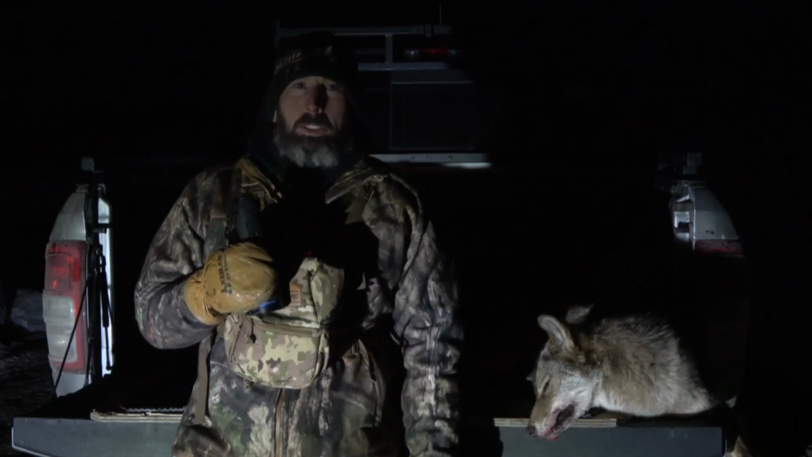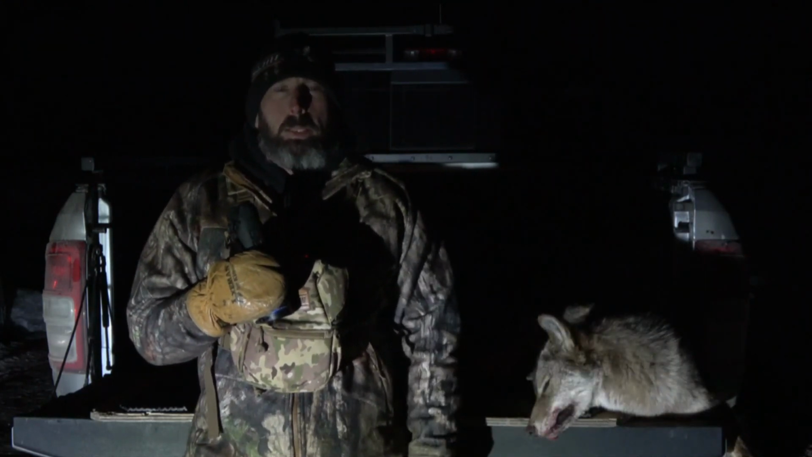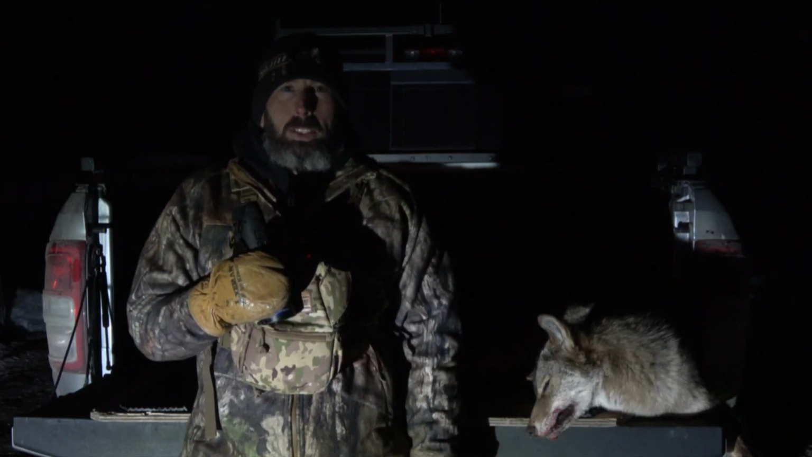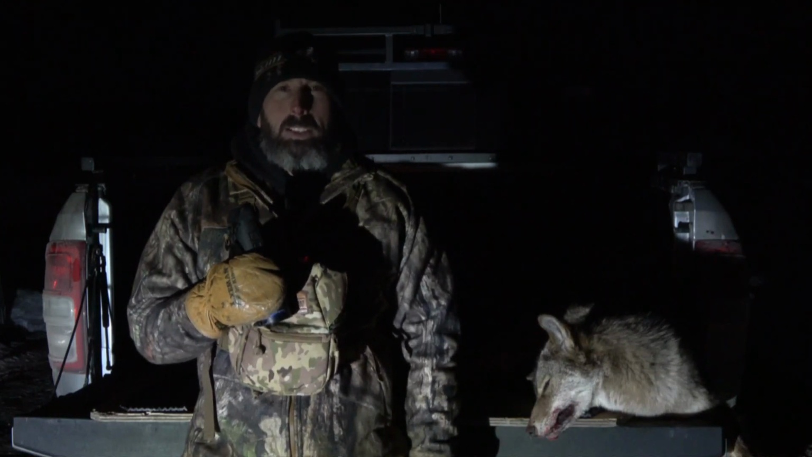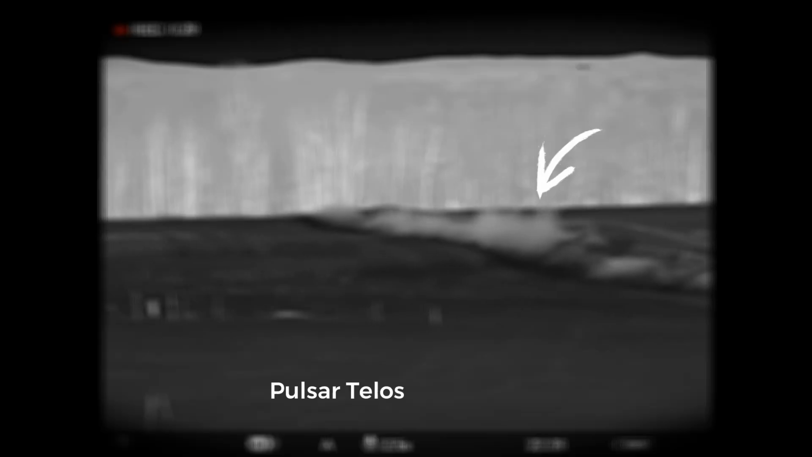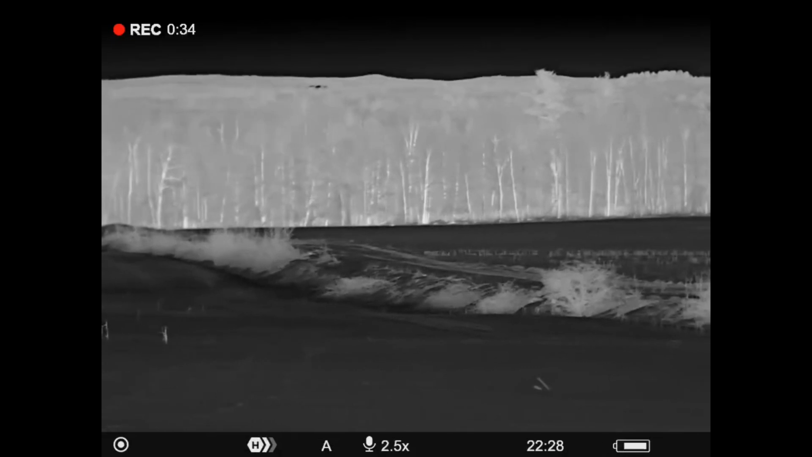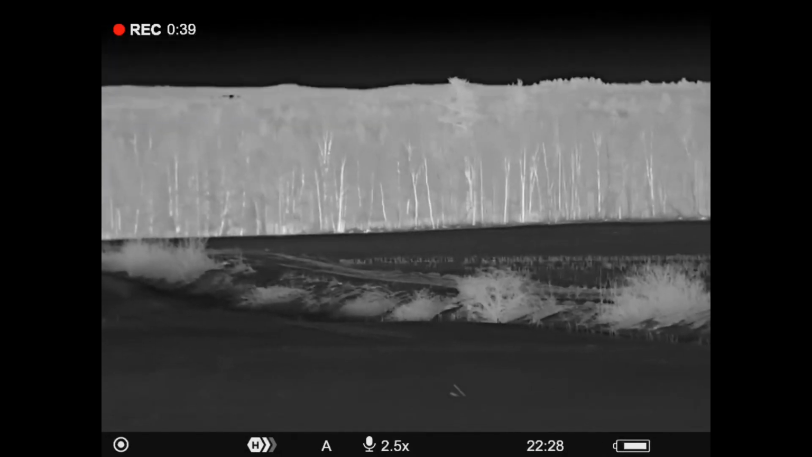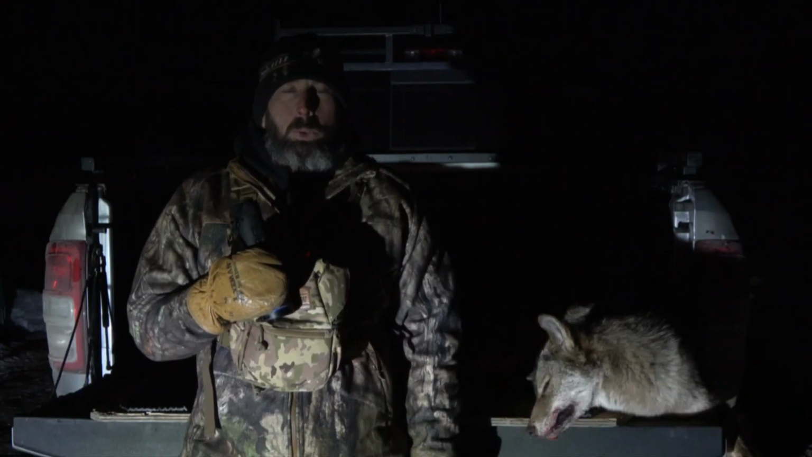I did have some action on my other stands. I had a coyote probably 400 yards crossing the back of a field, and I'll try to get some footage for that. But he stopped a couple times. I just couldn't get a range on him. He was just too far, and I wasn't going to try it anyway. No sense in wasting bullets on that. We'll try them again another time.